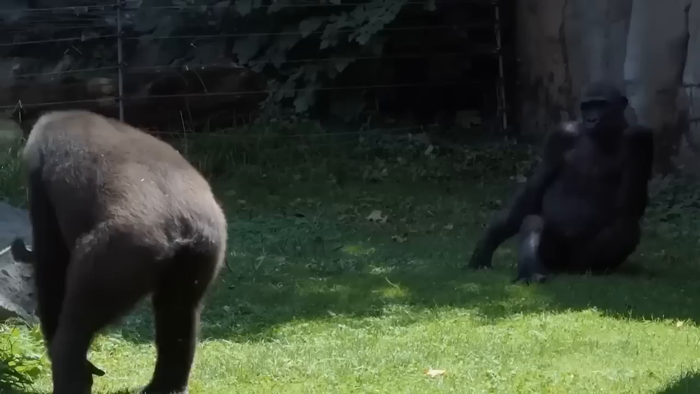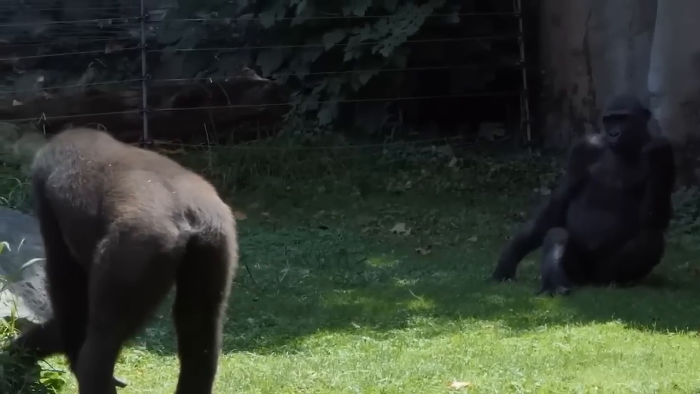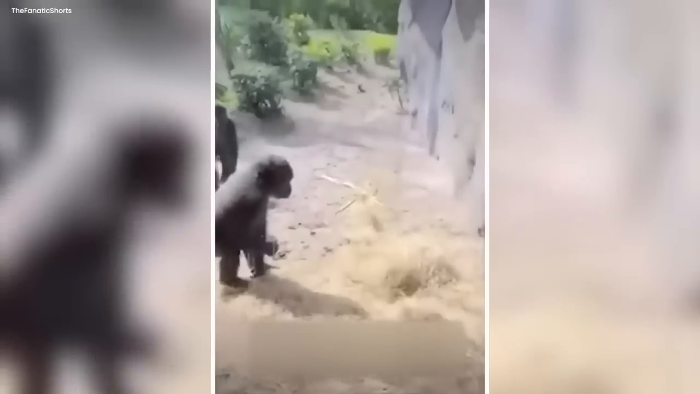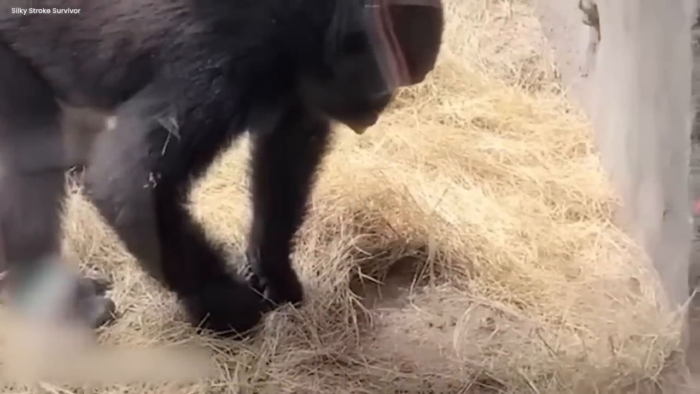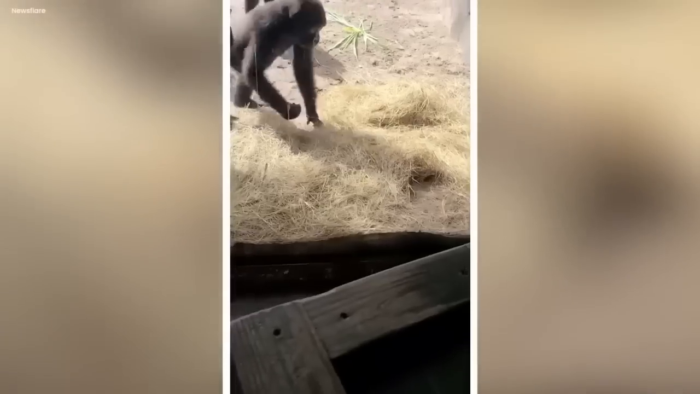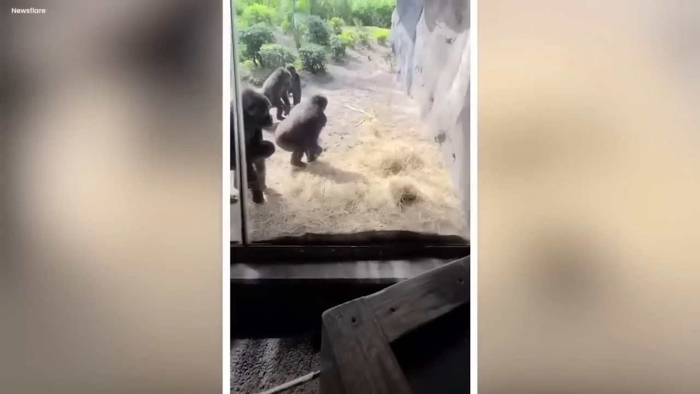Gorilla versus snake. In the jungle, there's a zoo with a funny and fascinating story. Some gorillas and a snake became the stars of a video that's been making people laugh and wonder. Oh, there's a snake. Oh, that's awesome. One clever gorilla first noticed the snake hiding in the bushes. He got so excited and yelled for his gorilla friends to come check it out.